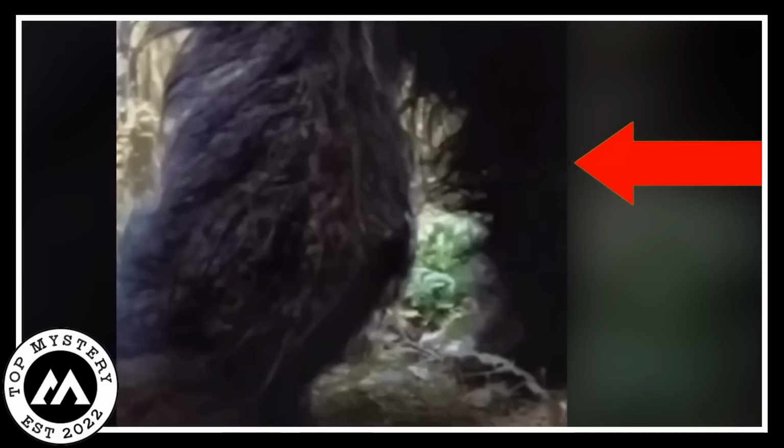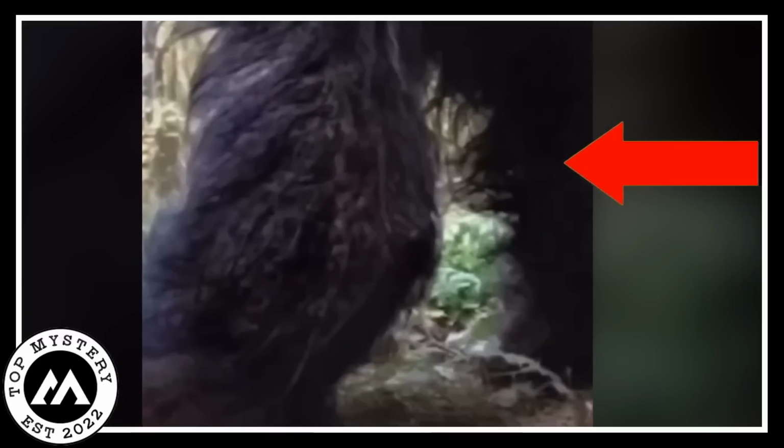Now, here's where it gets wild. Bigfoot, it turns out, has hooves. Hooves! Hunter's terror level jumps up a notch. He's standing there, probably regretting every decision that led him to this bizarre discovery. I mean, who expects Bigfoot to have hooves? It's like finding out your favorite movie character is actually an alien.